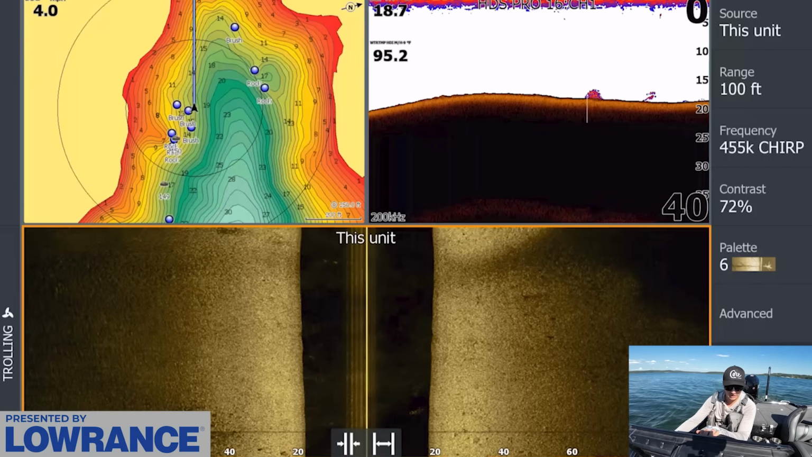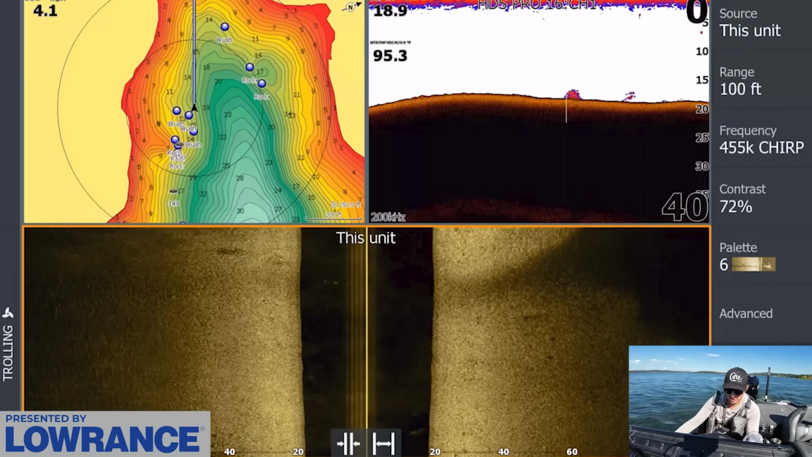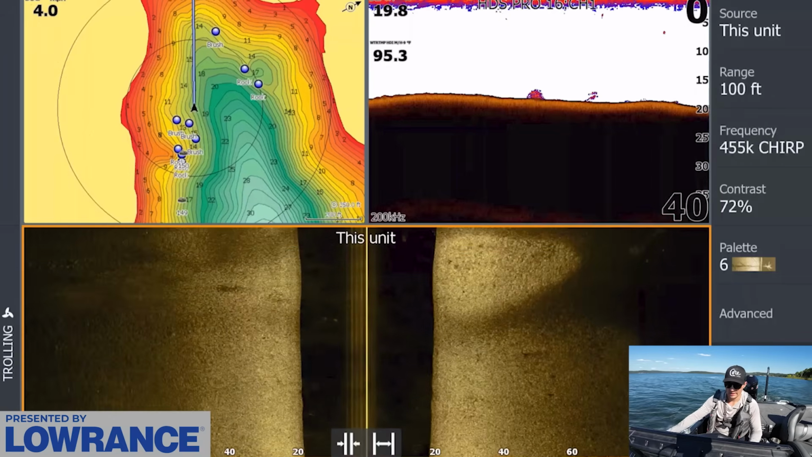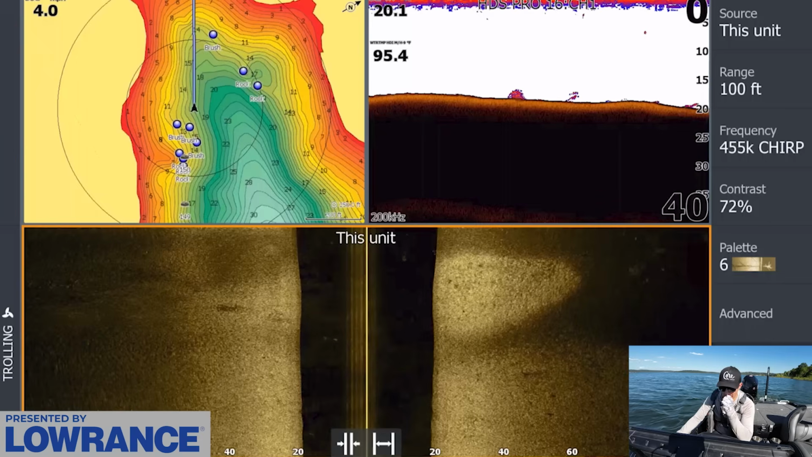I think there's an old house foundation or something back in here too, or a pond levee or something. I don't know. I think I remember seeing that. There's a little bit of isolated brush right in here. It's right on that brush icon. I'm not going to mark it just to save waypoints.